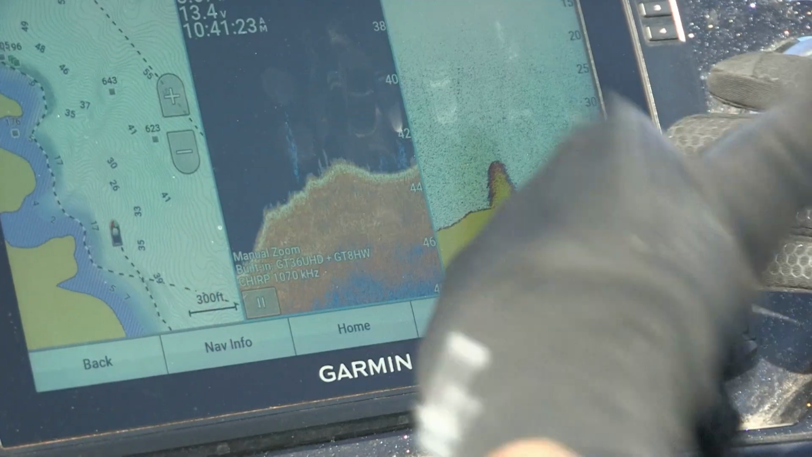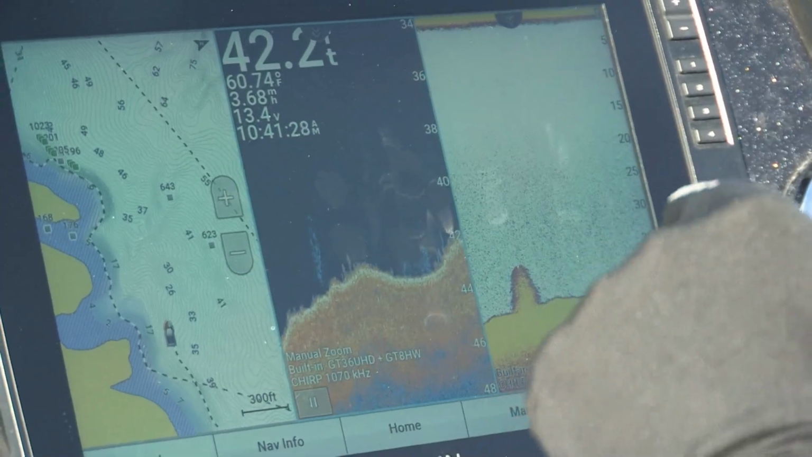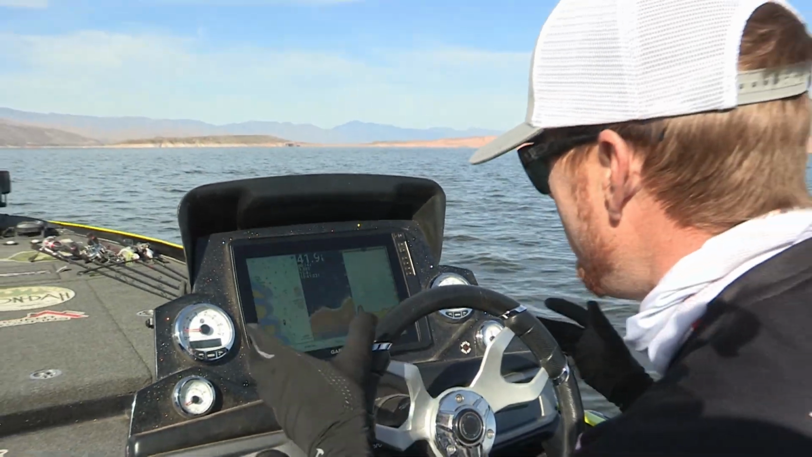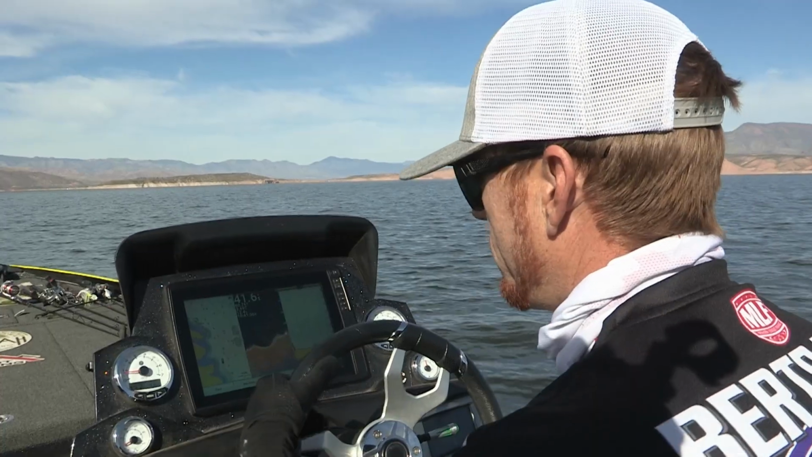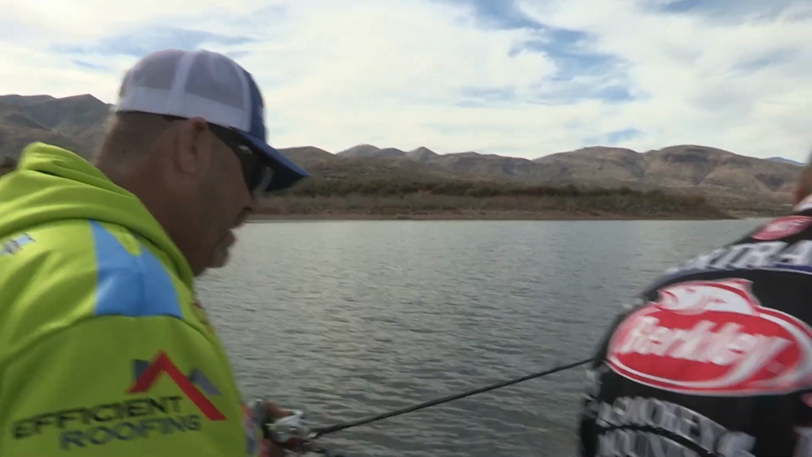So sometimes you'll see certain things better on one or the other, but I like to have a couple different perspectives here. What we're ultimately looking for, though, are fish. Great to see bait fish, but really we're looking for bass. And if we can idle over a spot and definitively see several bass, we're gonna stop and fish right there.